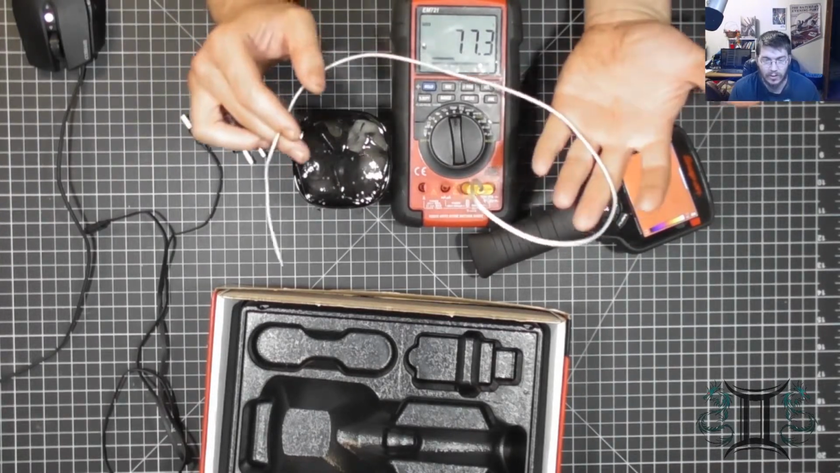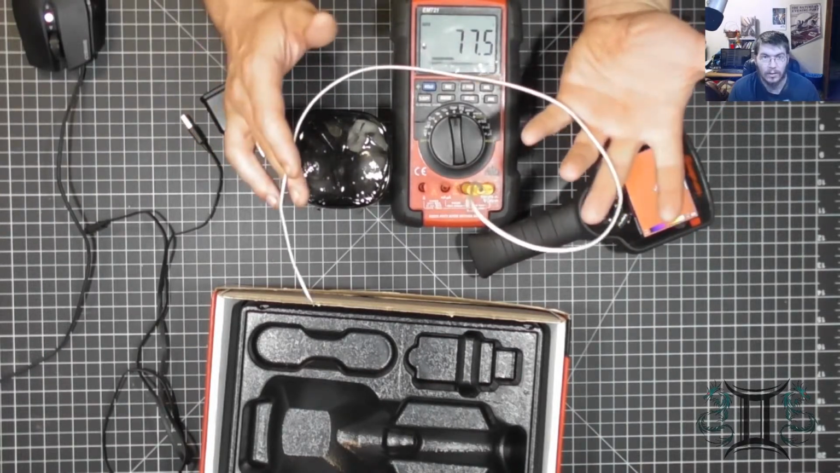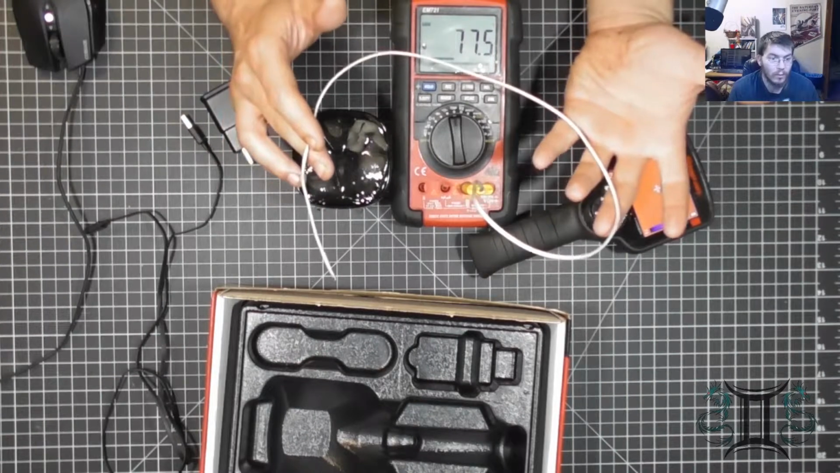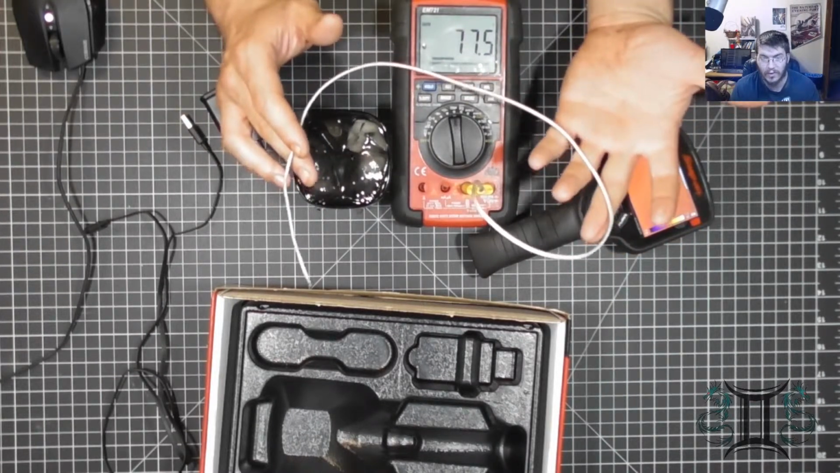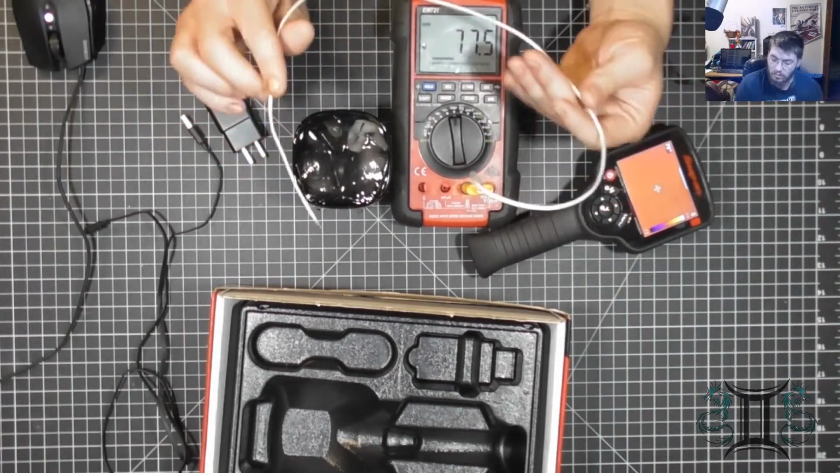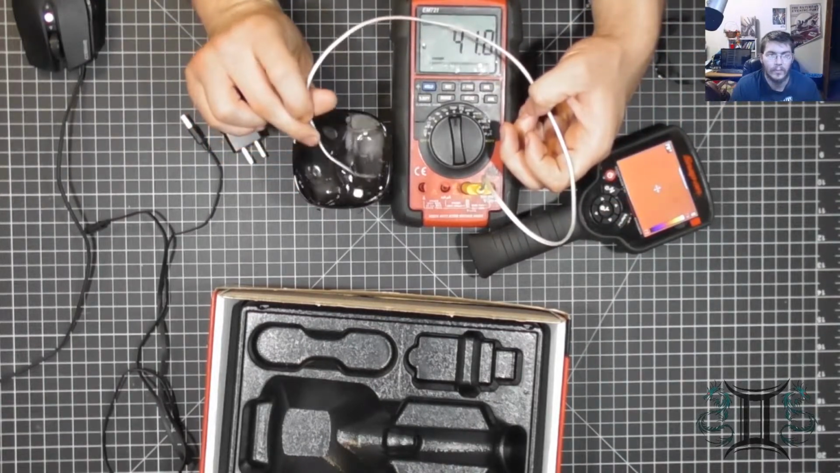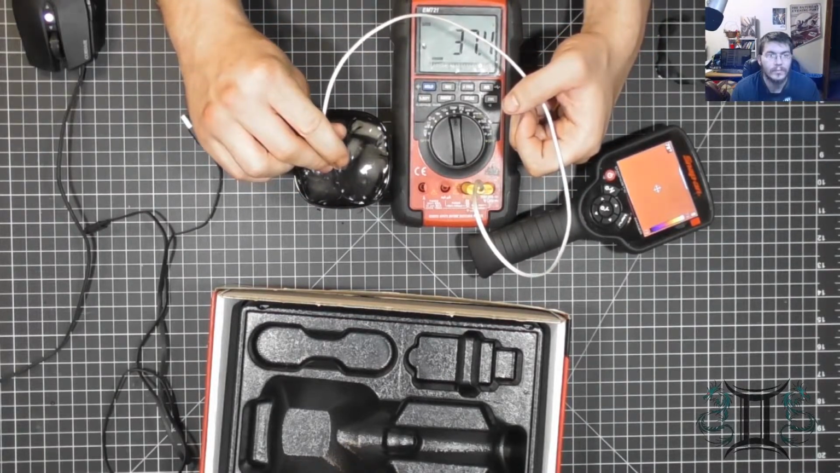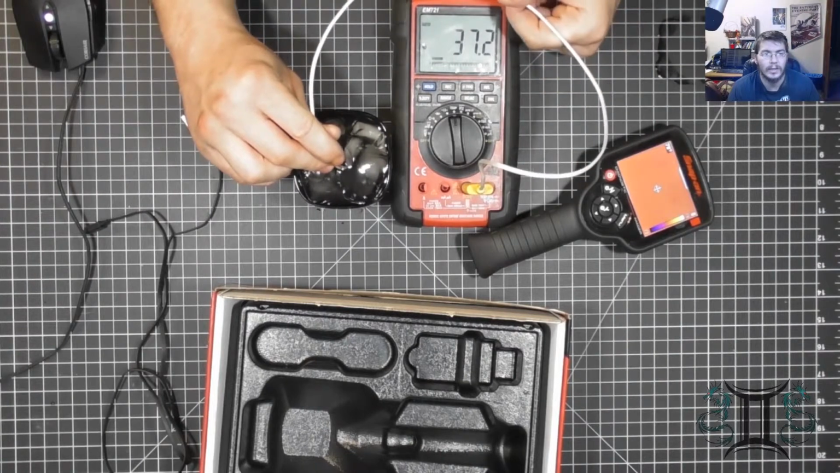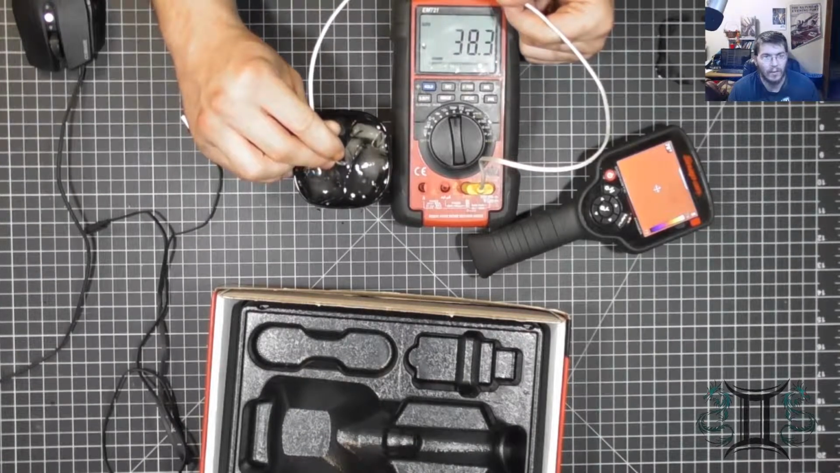So its accuracy has got to be plus or minus 10 to 15 degrees. So they help for whatever you are somewhat troubleshooting, but if you need an exact temperature, this is not the tool to use. So if I stick this in here, this water's been sitting for a while. As we can tell, the temperature probe is picking up about 37, 38 degrees Fahrenheit.